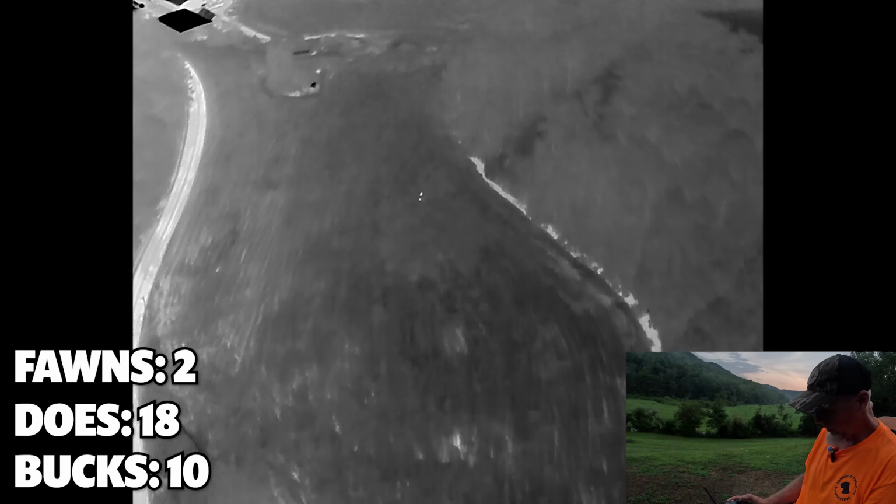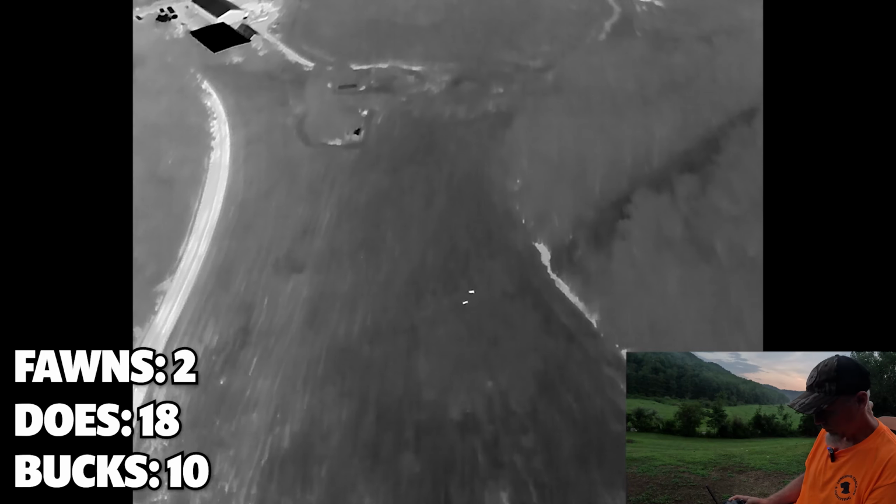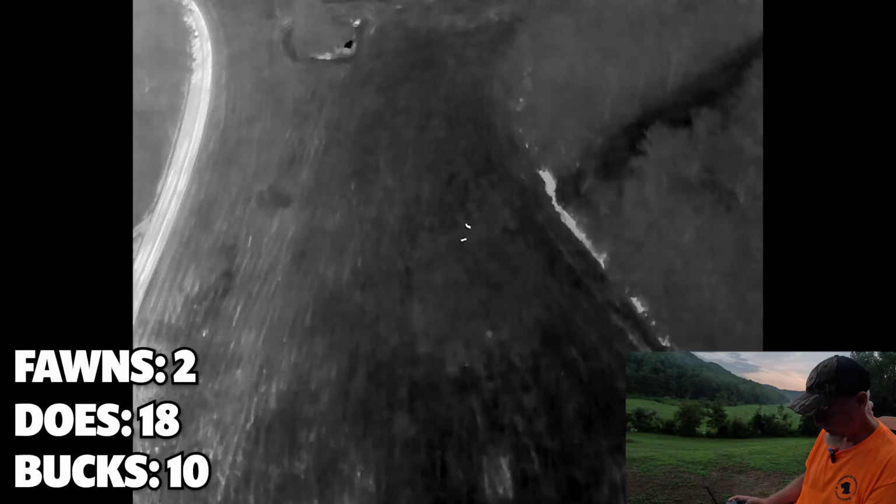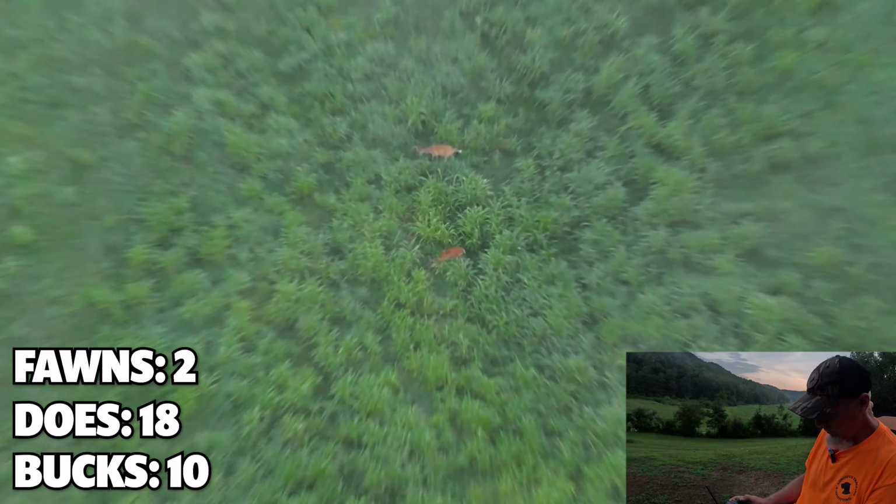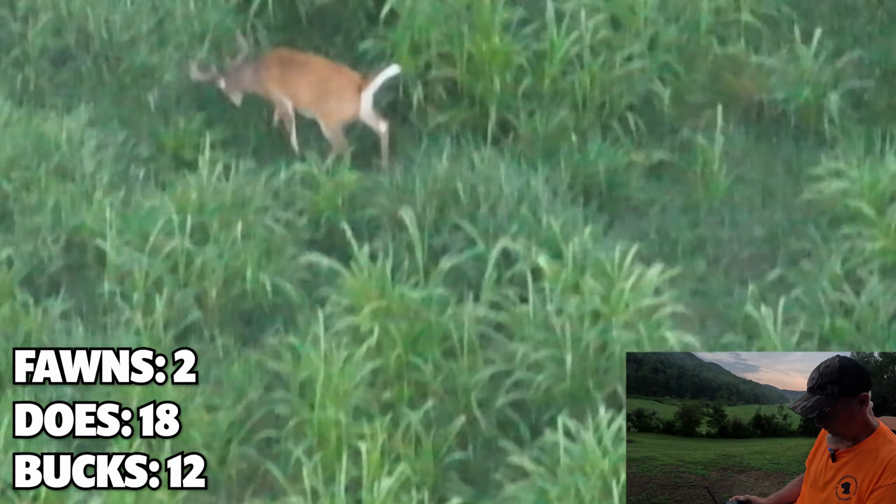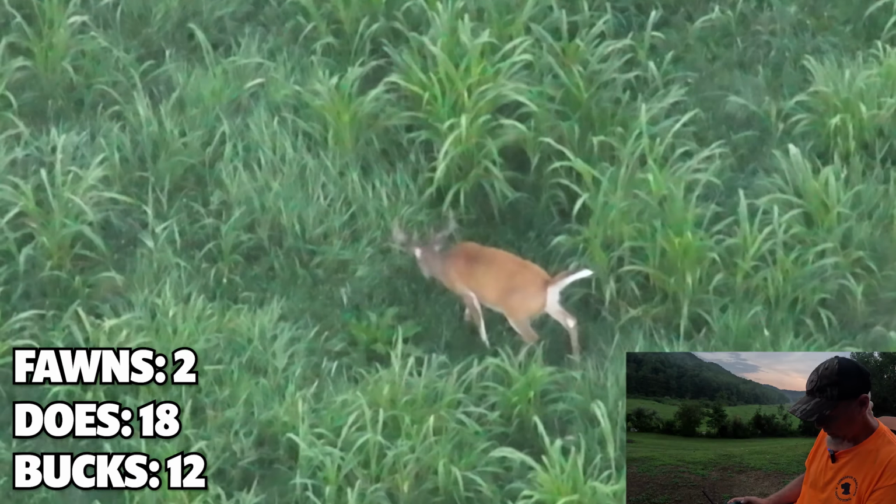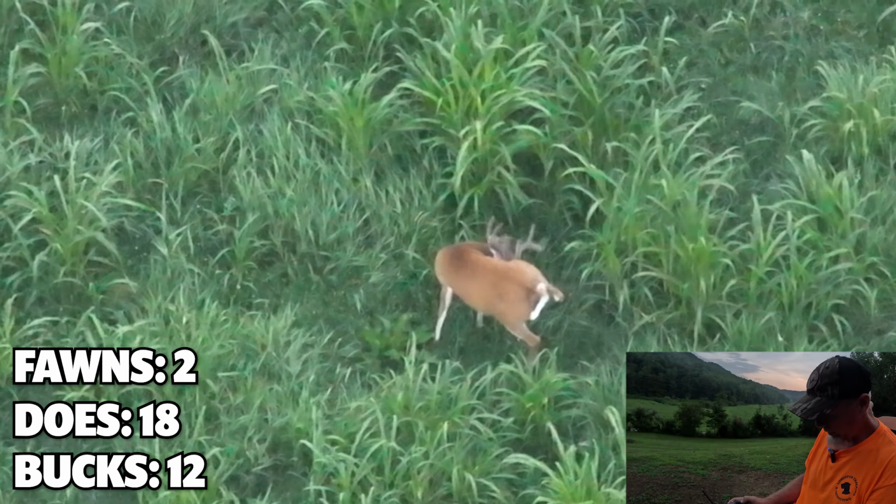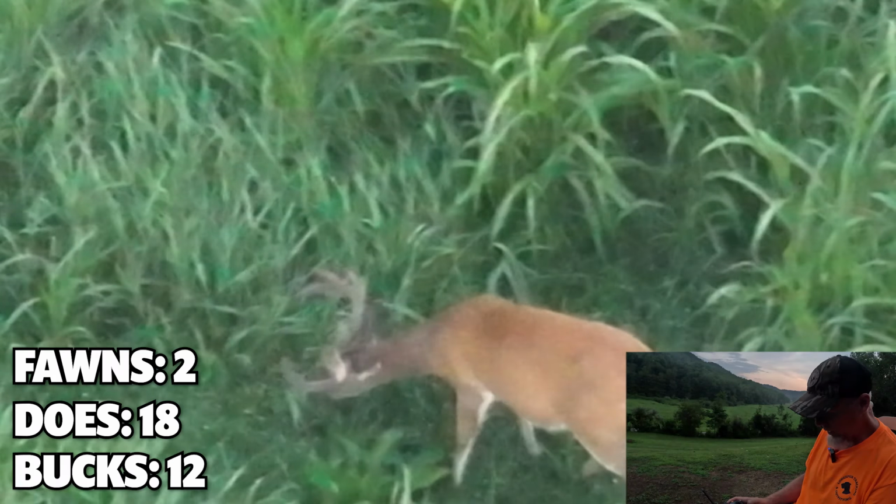Those are pretty big thermal hits. They should be bigger deer. Oh, these are bucks. That's a buck right there. Another buck. Another nice, really solid, looks like an 8-point. Really solid 8-point. Definitely one we can get after and hunt.